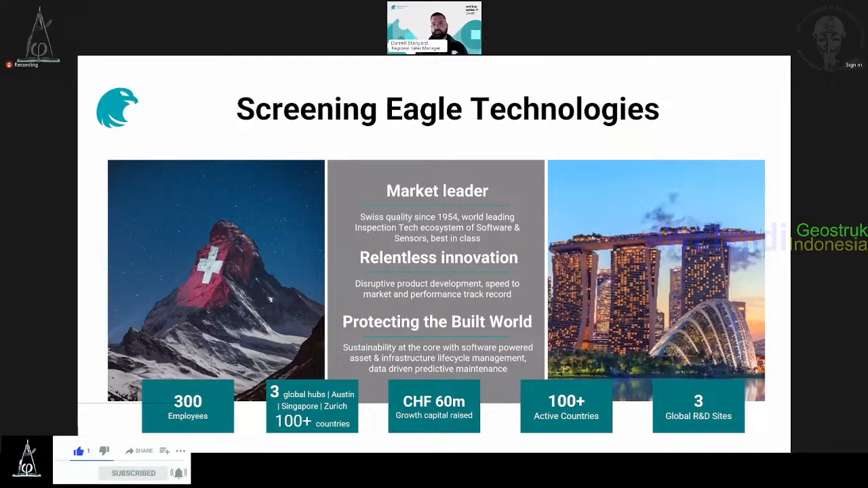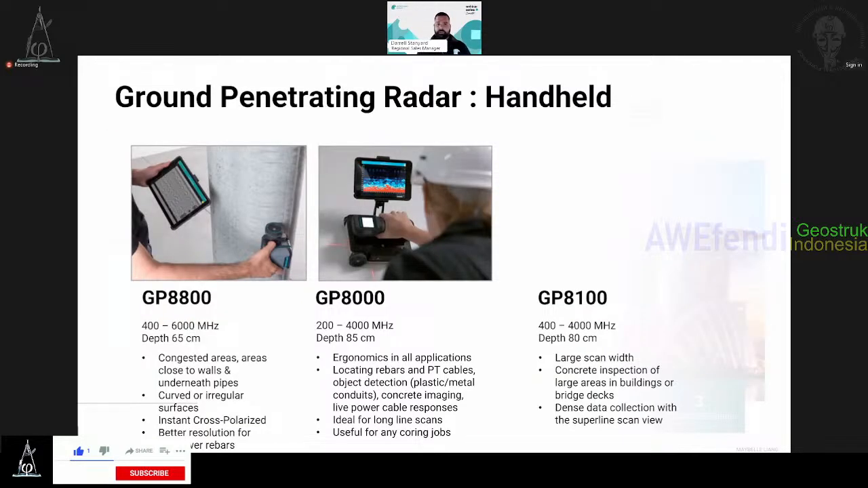We've been around since 1954, 300 plus employees, and we cover the entire world as a group. We're not the new guys on the block, as some may think. GPR has only been 6-7 years, but as a company, we've been around forever.